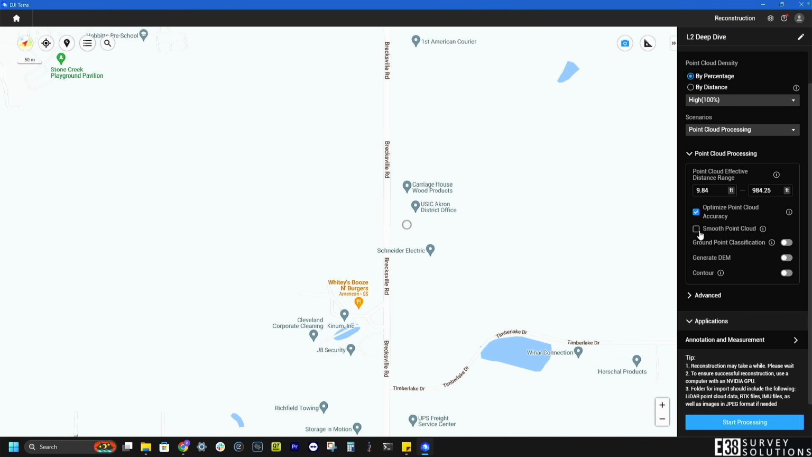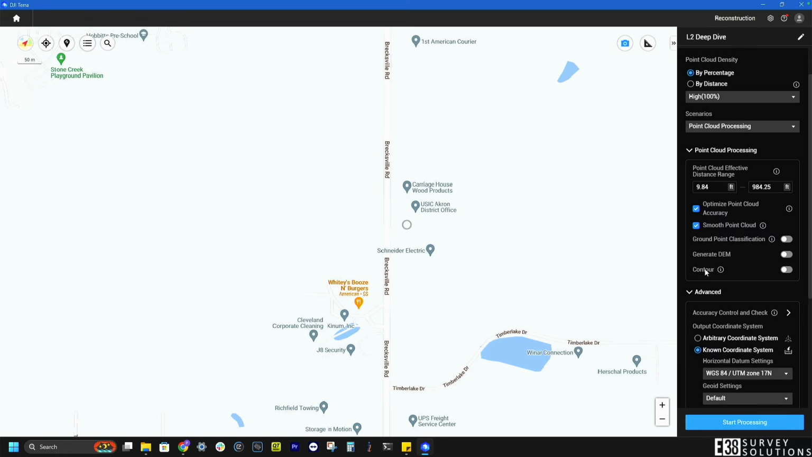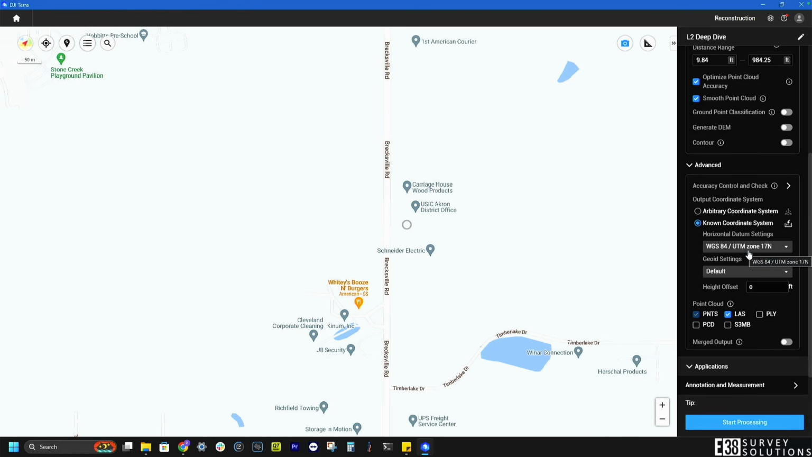Under point cloud processing, we have the option to optimize and smooth the point cloud, as well as add parameters to automatically classify ground points, generate a digital elevation model, and add contours. These automations work fairly well. However, we have more control in other software that we can export to, like LP360 or BricsCAD, to accomplish the same thing with better control to allow a better final model. So I'm not going to generate those here.